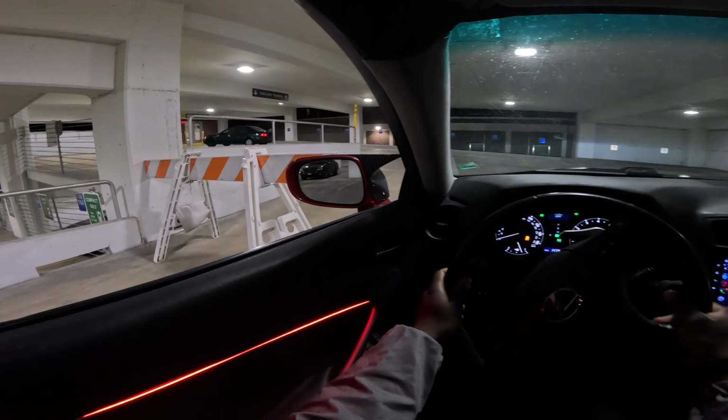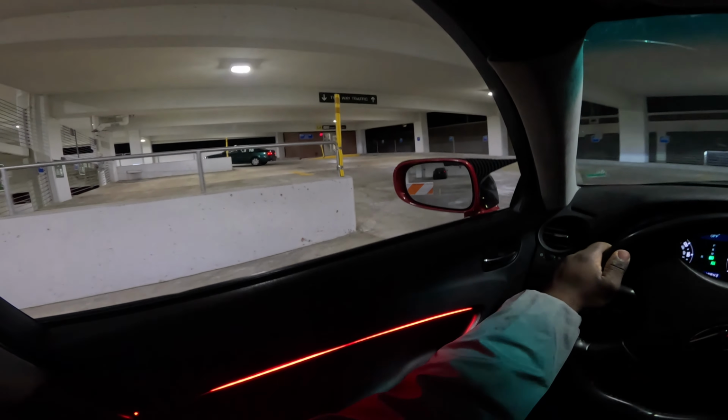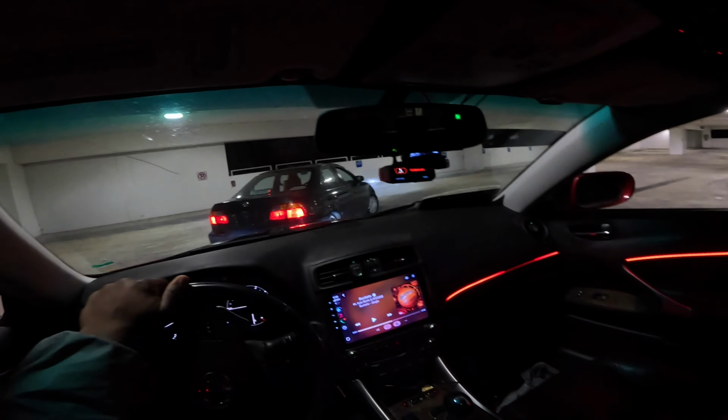Yo, we're doing some illegal shit, bro. Let me know, y'all feeling the interior lights? I got the star lights too. I don't know if y'all can see it real well, but I got the star lights and all that.